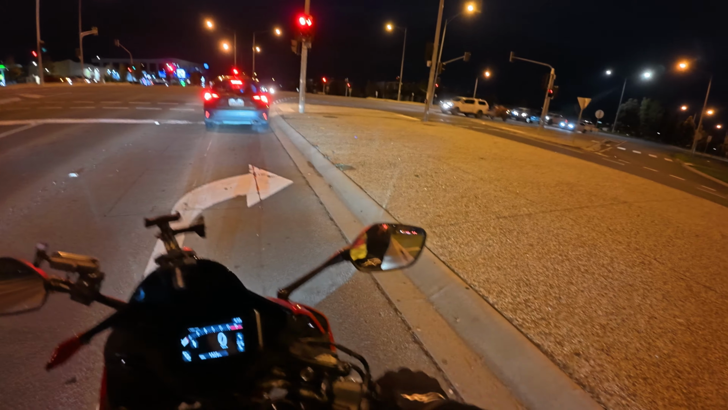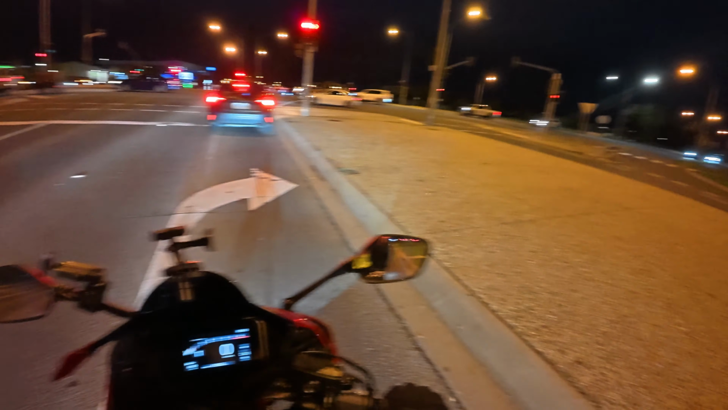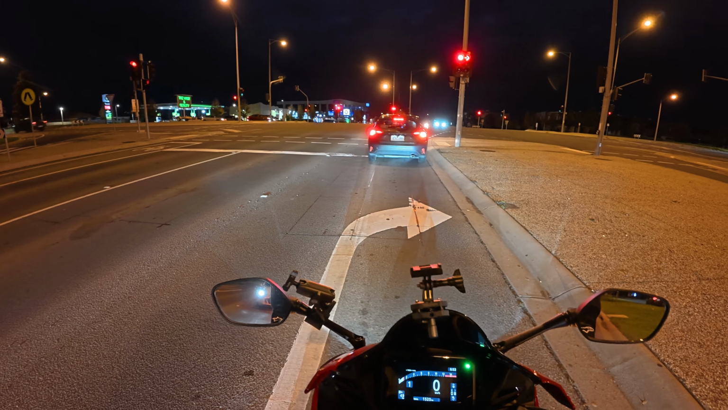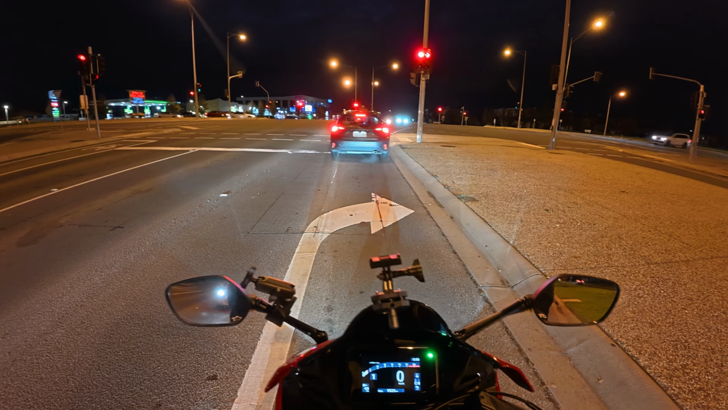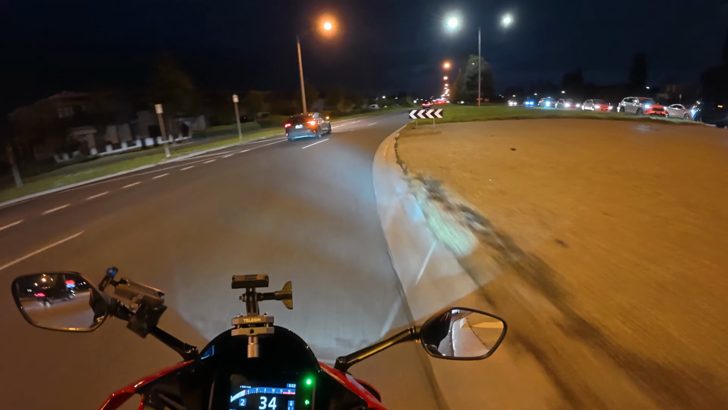I actually like riding at night. You see the cars more with their headlights. Still price of petrol, $1.59 for 91. Probably $1.80-ish for 98. Sounds about right. Nice and easy.